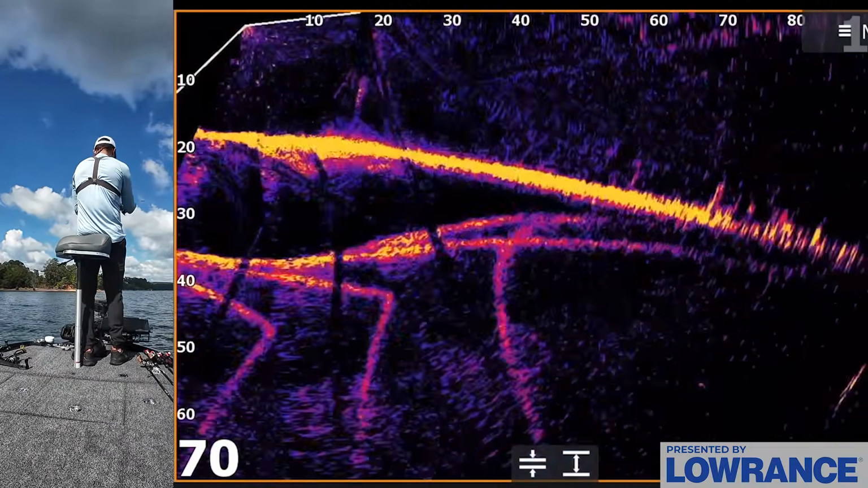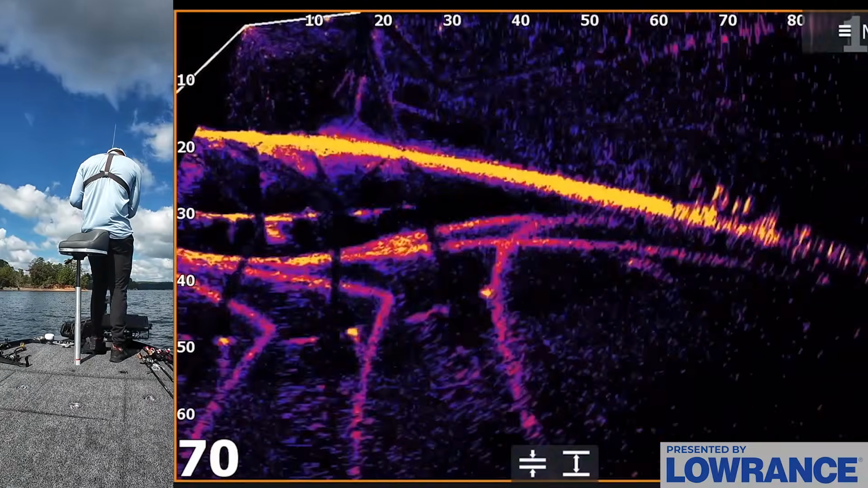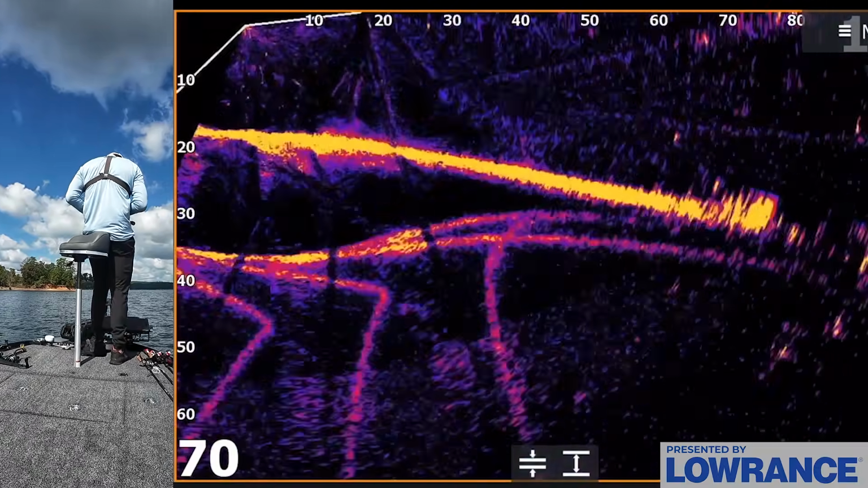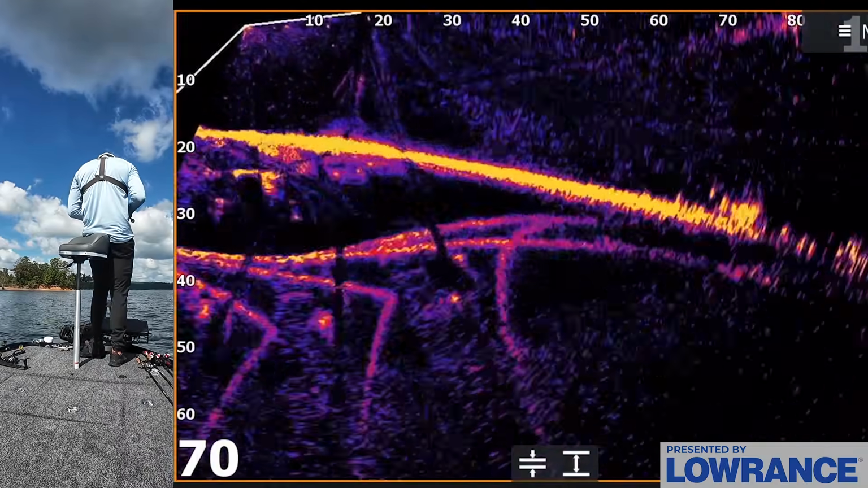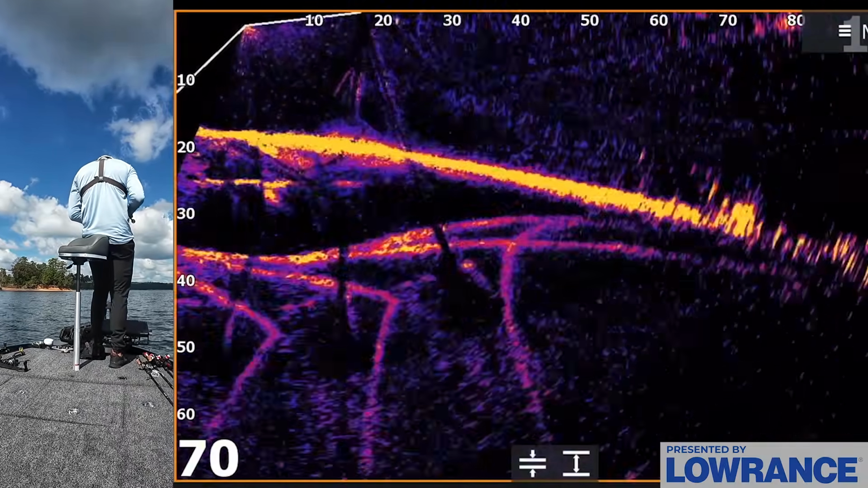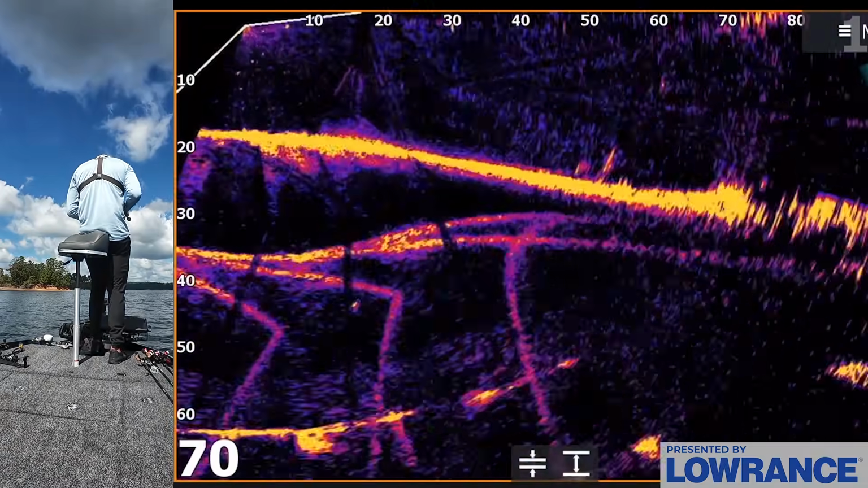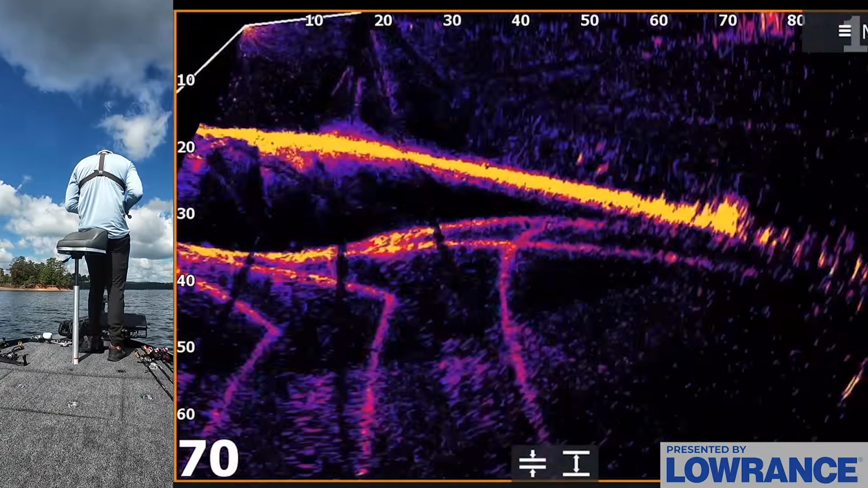Bunch of fish. Bait's at 60 right now. Fish on my bait. Come on.